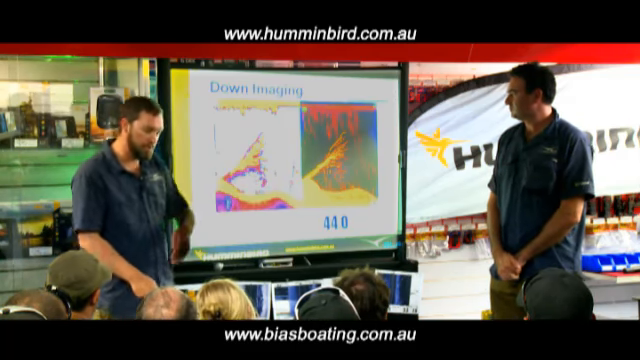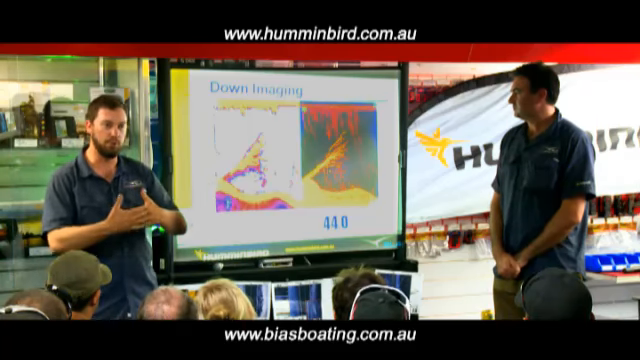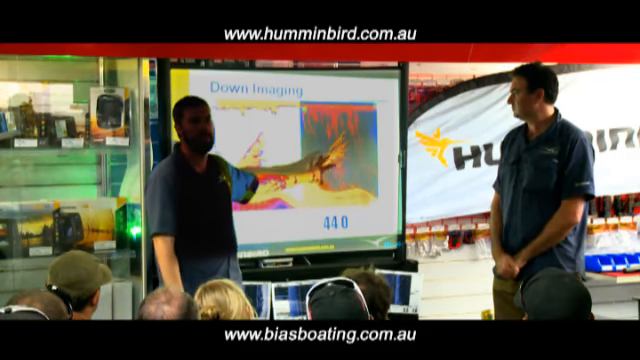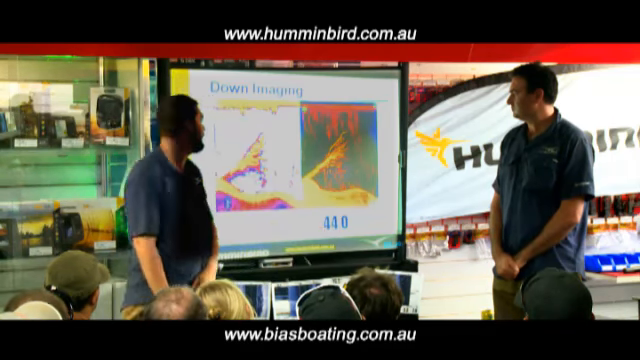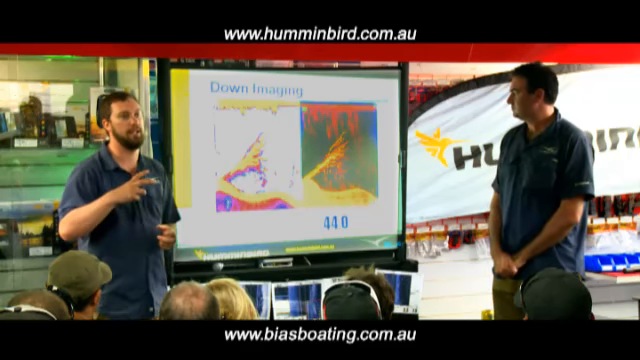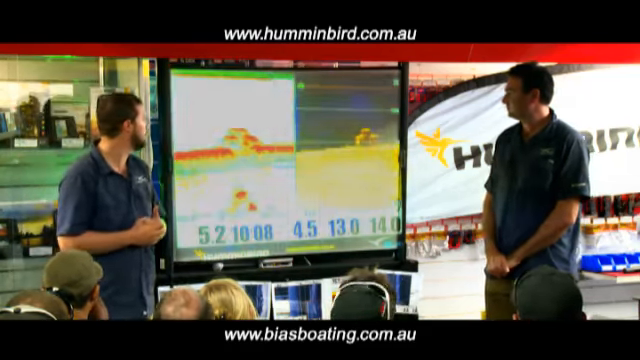But because we're taking tiny snippets of information thousands of times a second and building that image, we can break down each of the individual branches of that tree and the fish lying underneath it. That's a great way of accurately identifying the sort of structure that you're fishing over.